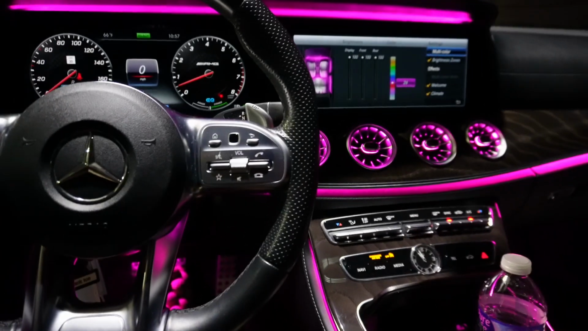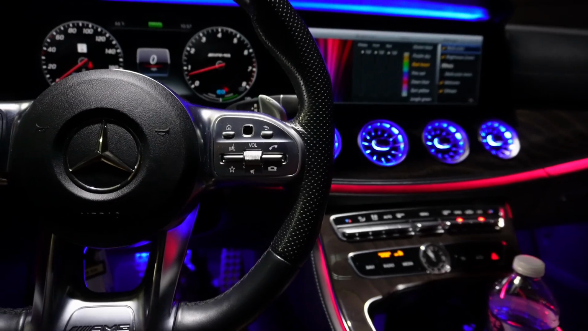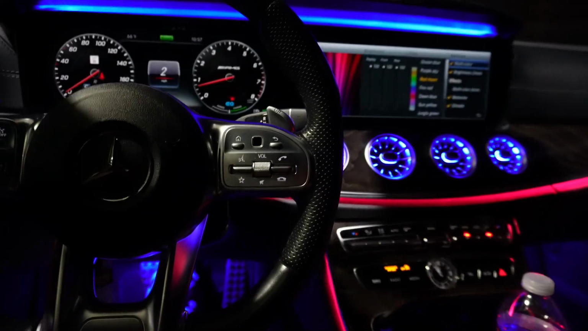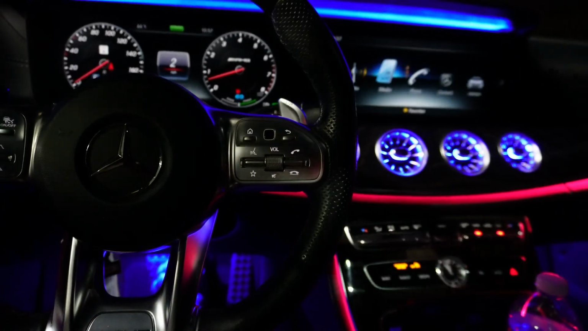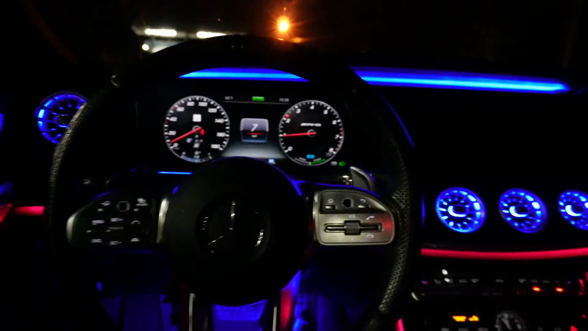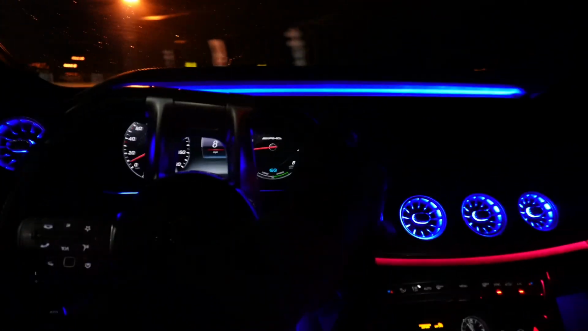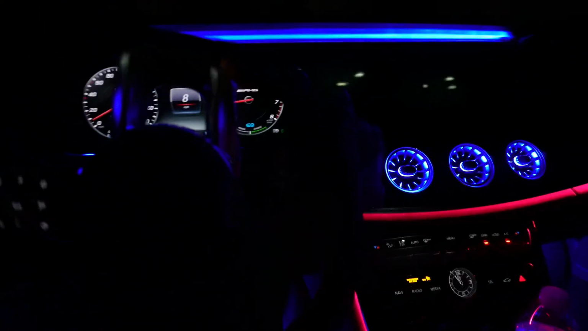Let's see, man. I think I'm gonna fuck with this color right here. I don't know why this is my favorite color, for some reason. We're gonna turn the screen off so y'all can get the full effect of how this looks, like my point of view. I'm trying to zoom out. This is the farthest I can zoom out. Hopefully y'all can see pretty good.